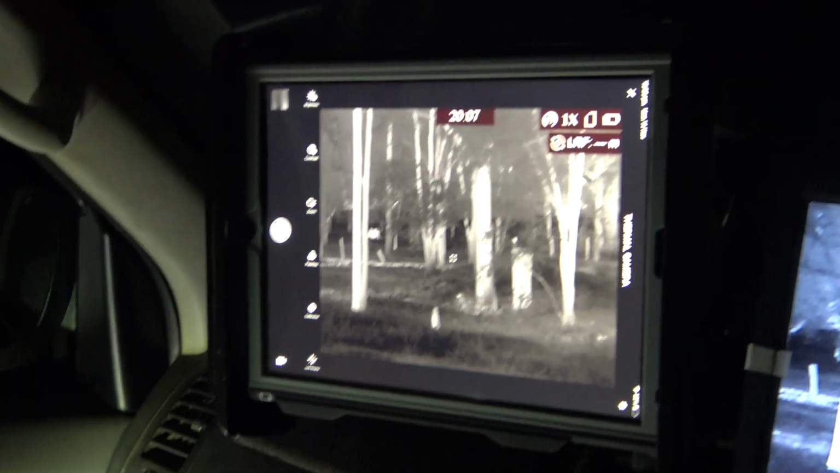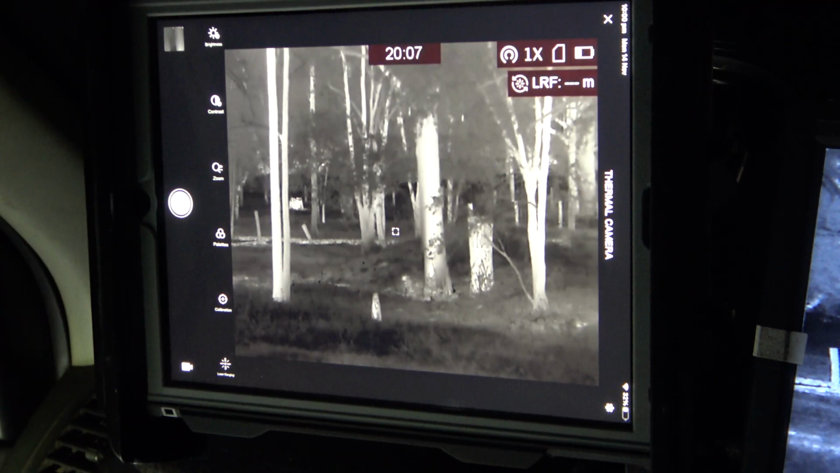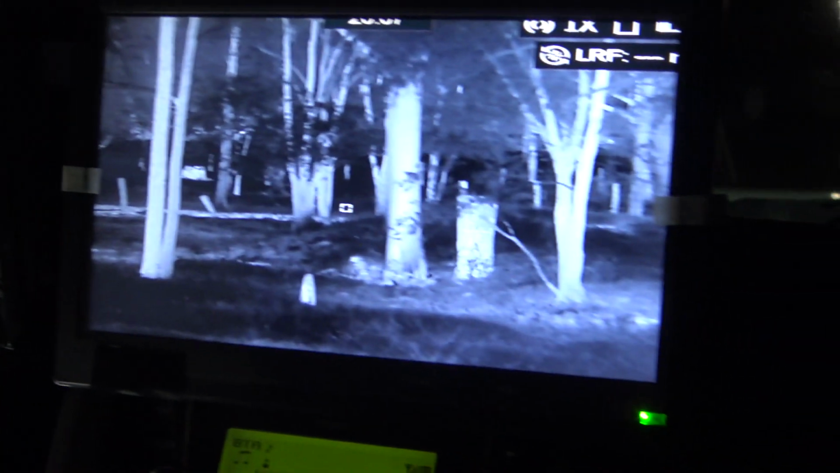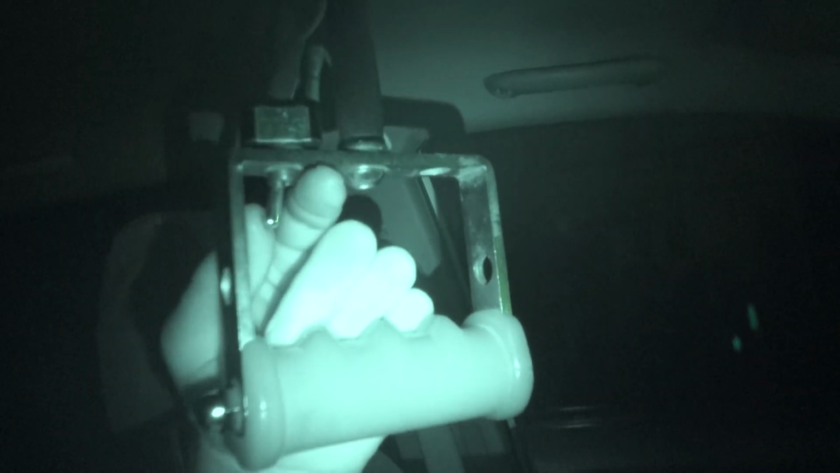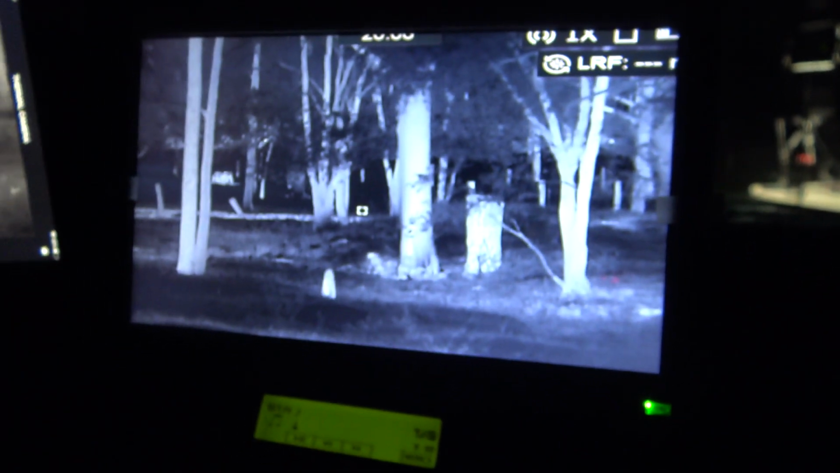As you can see, we've got our monitor here on the right and our tablet on the left. The tablet is wireless, obviously, and our monitor is hardwired. So it's running at the same time on the same thermal. We've got our spotlight handle here now. As you'll see when I flick the light on and off, on the thermal image it makes no difference. So flicking it on, flicking it off.